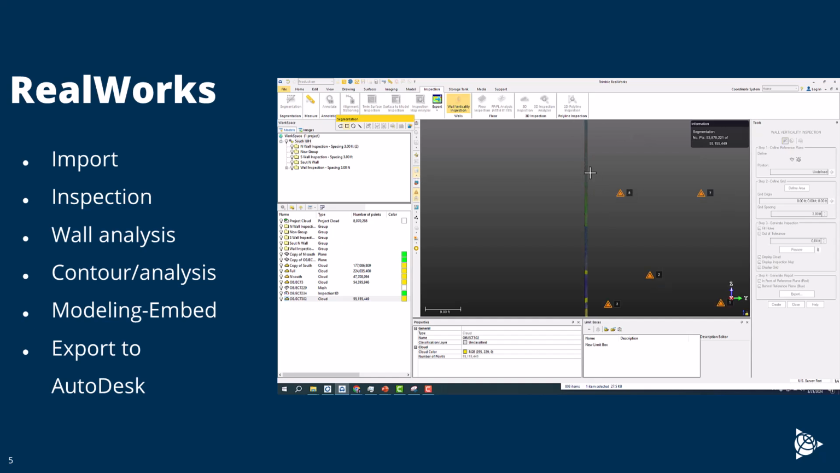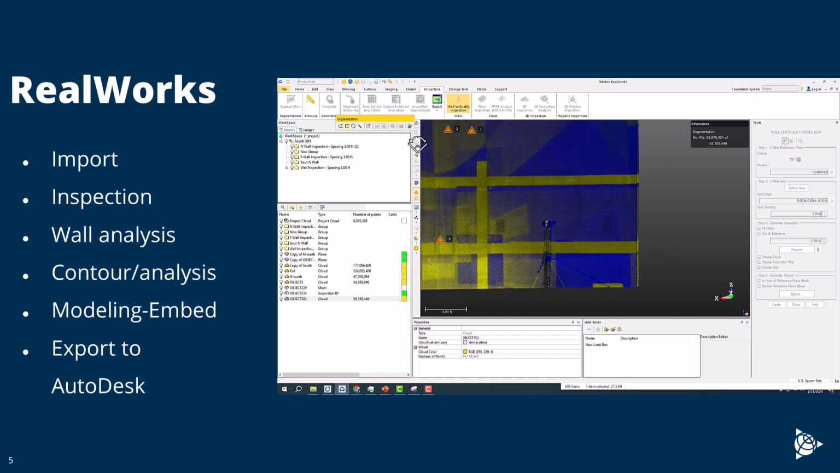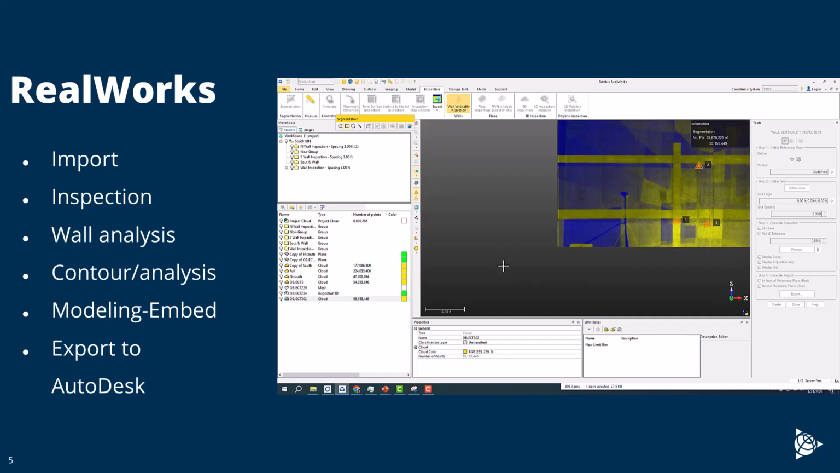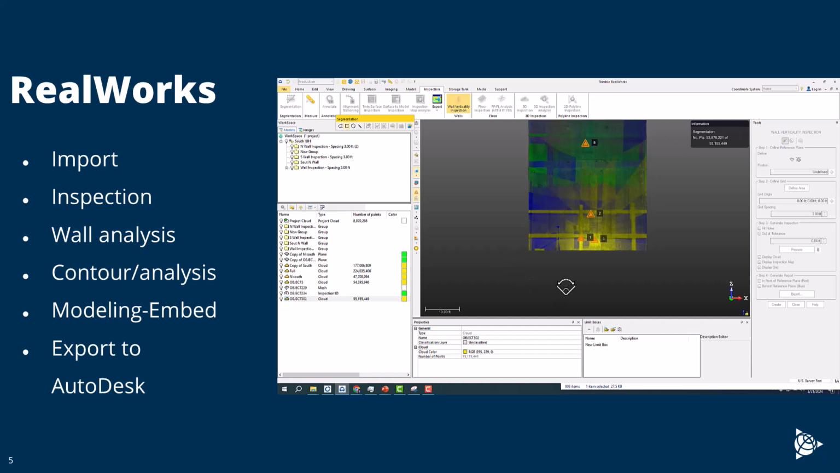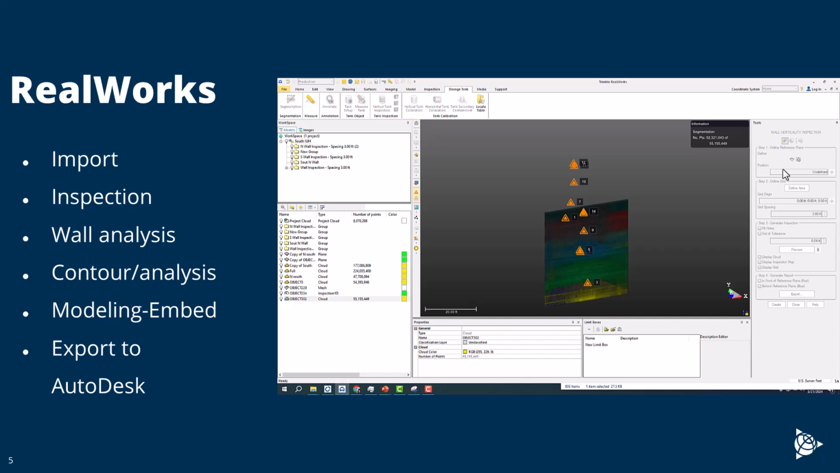Side view. Actually, we'll do it from the straight on. And once I'm happy with that, close the tool